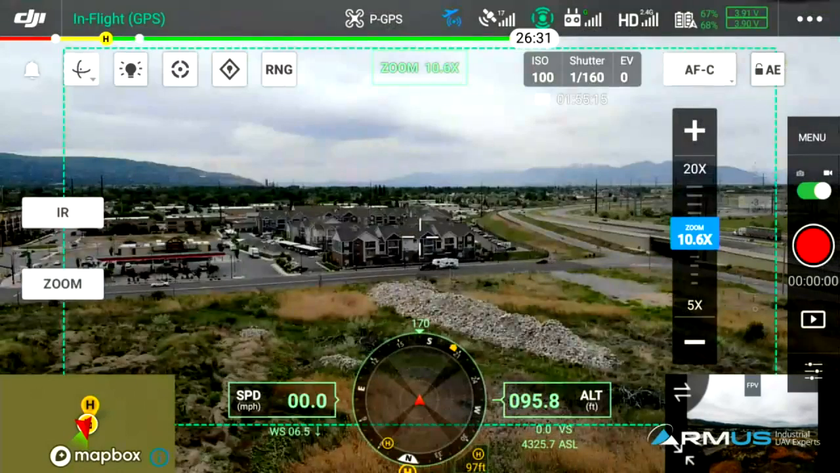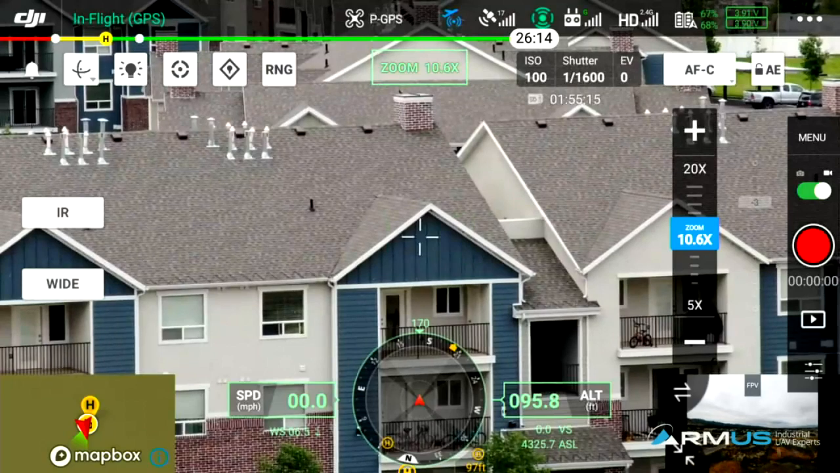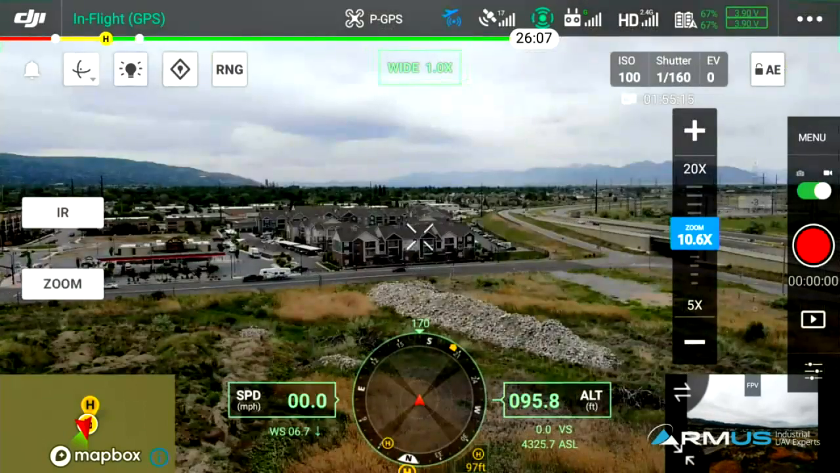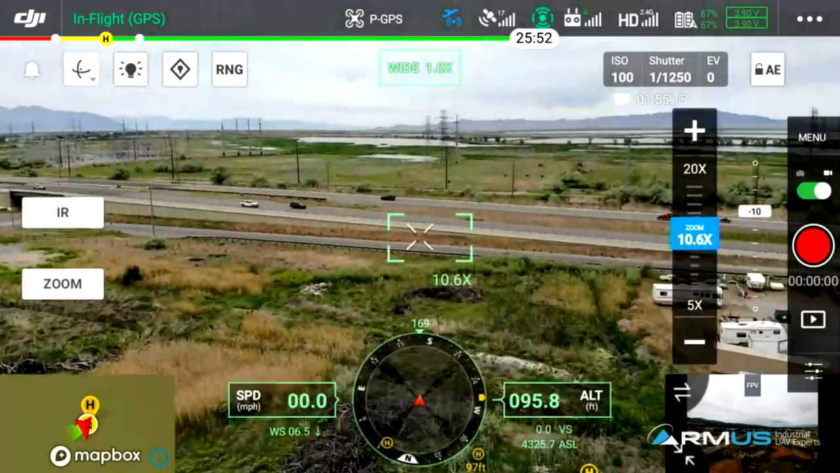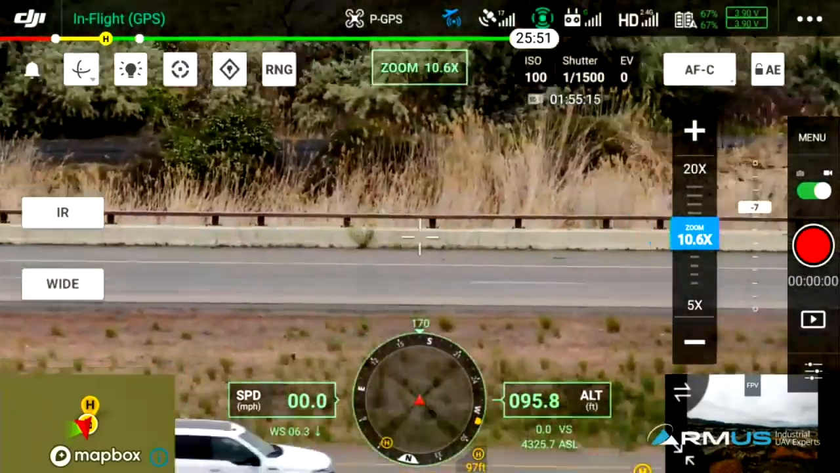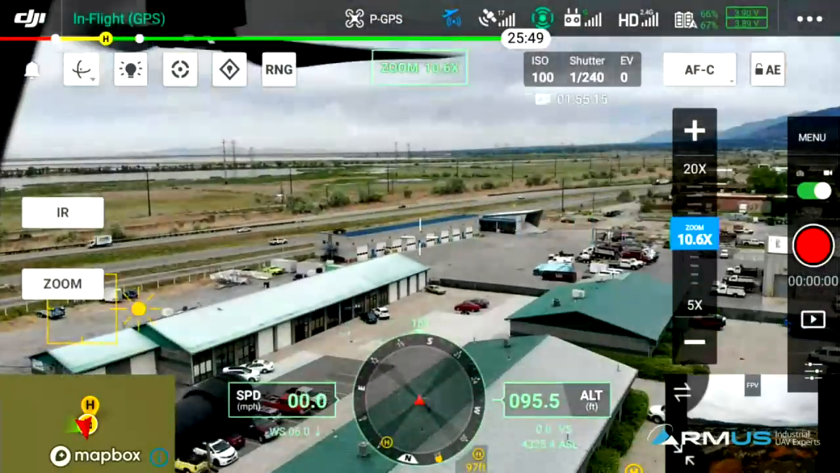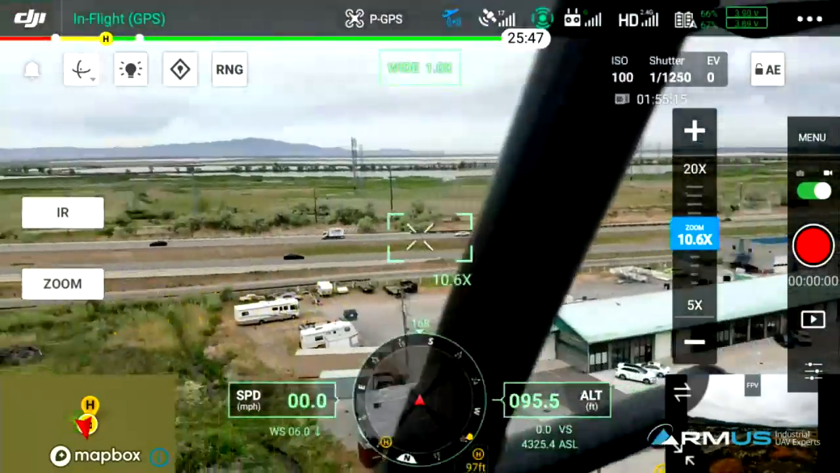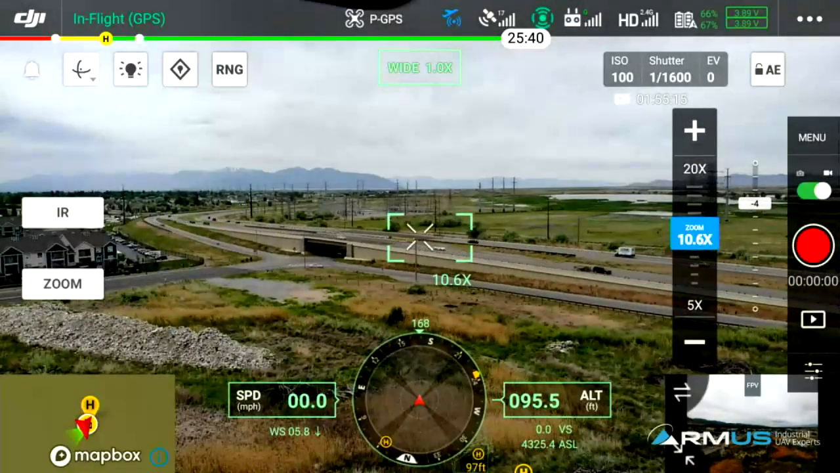There's the zoom, there's the wide. Back to the zoom, and back to the wide. So that if I'm having to follow a vehicle or a truck or anything like that, and I get them in the scene here, and I click on the zoom, if for some reason I lose them, I can get back out to the wide real quick by just touching the button and find the subject that I was following.